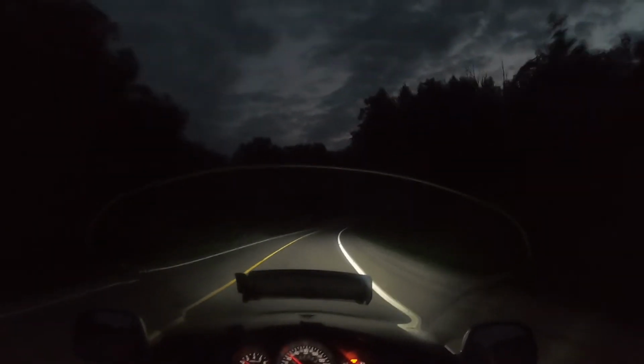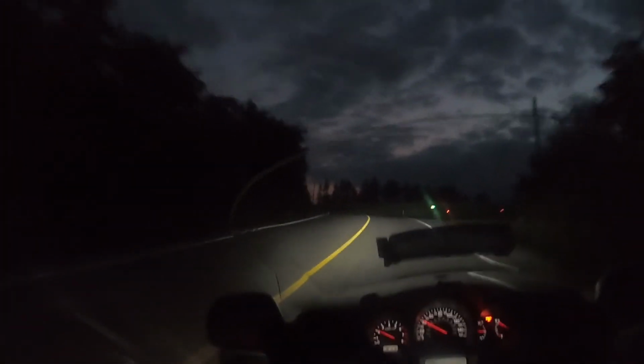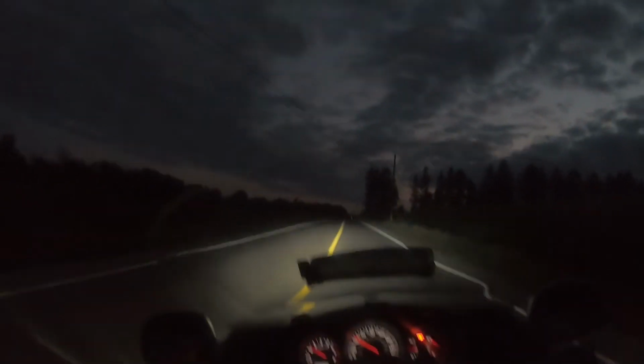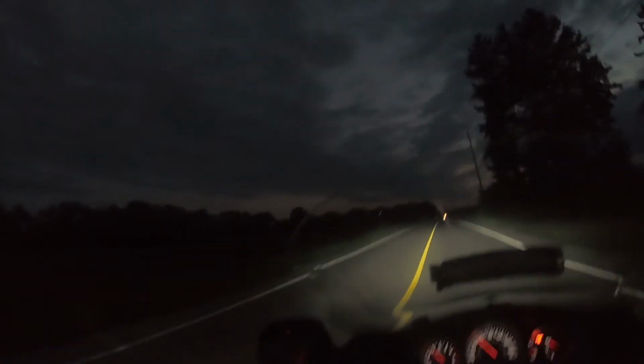So this is a nice corner too. There's usually garbage on the road, stones and stuff from that driveway, so it kind of slows you down a bit. I need a Gatorade.